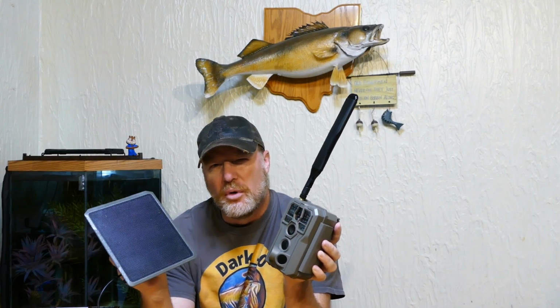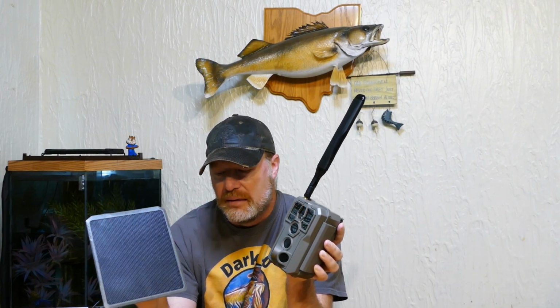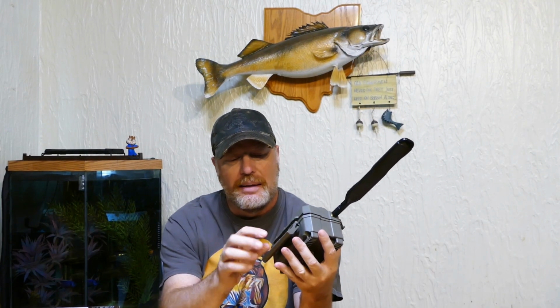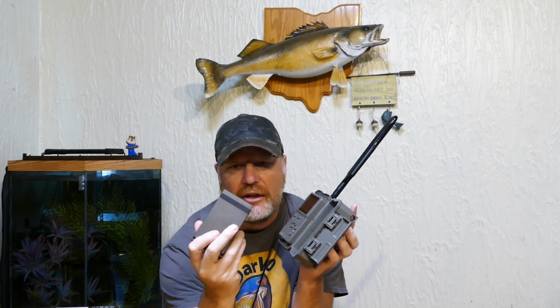I tried to look up more information on this solar panel. It said that it's 3.5 watts. Now, that then charges the battery. This actually comes with an internal rechargeable battery. There's the battery. It comes with that.